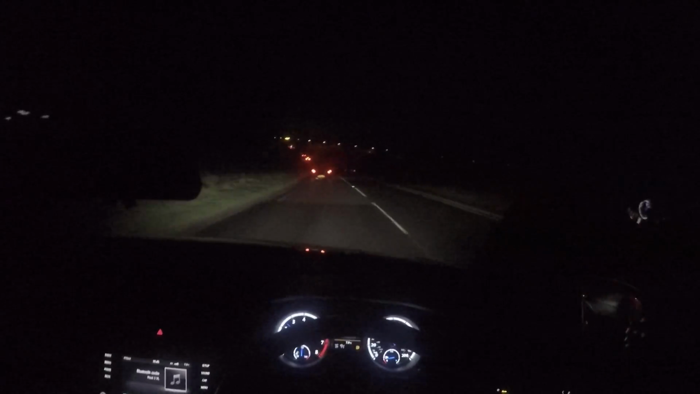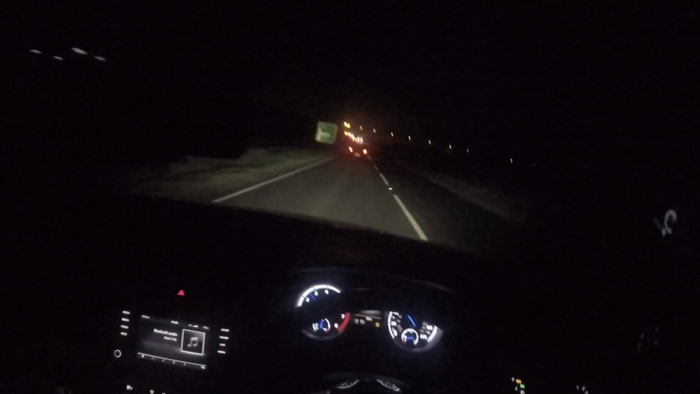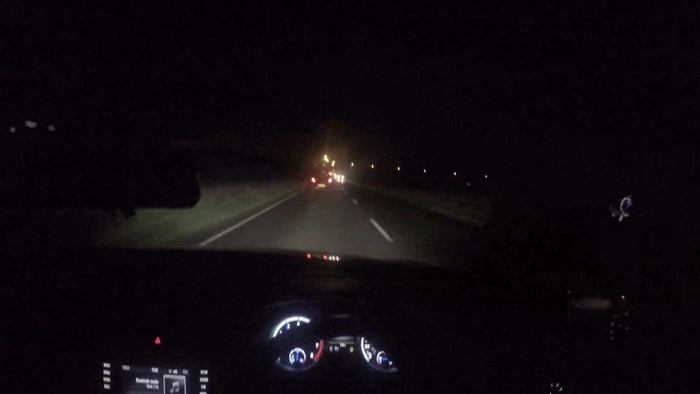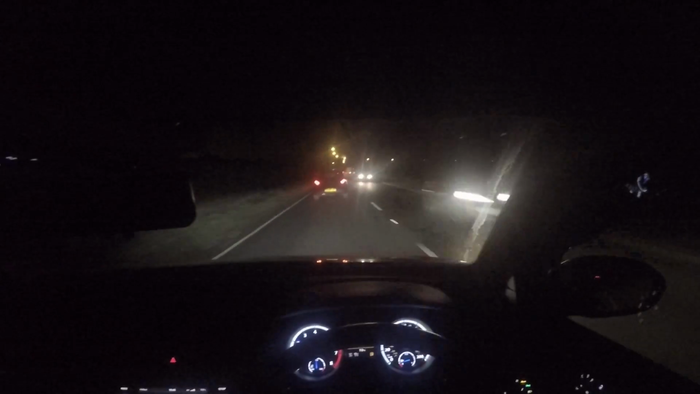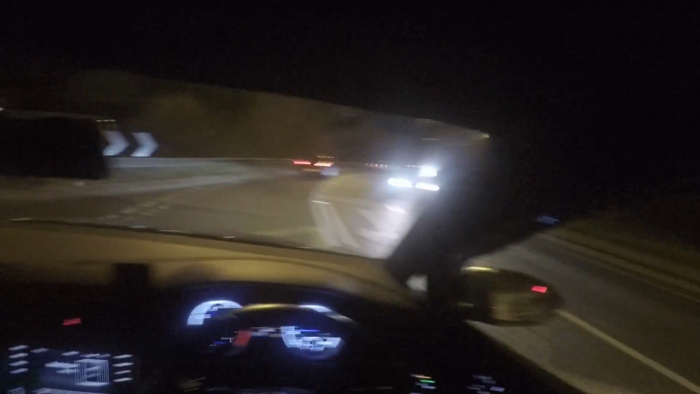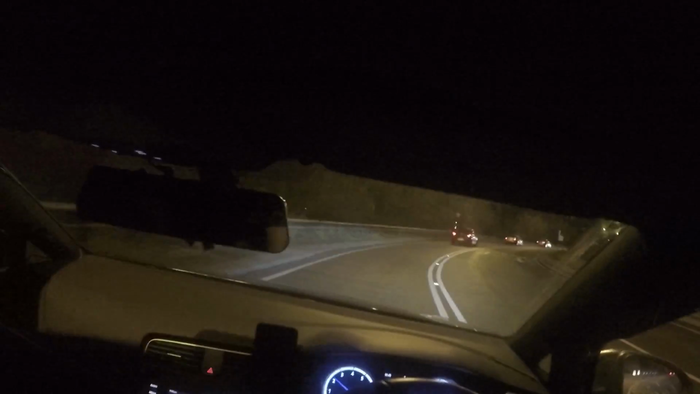I don't know how well you guys can see, but it's pretty dark out here. I'm still stuck behind this Corsa. I'm hoping we get a bit of an opening soon. I don't want to bore you guys, but I don't even know where we are anymore. I'll see if we can get some of the low speed stuff. There's nobody behind me, so